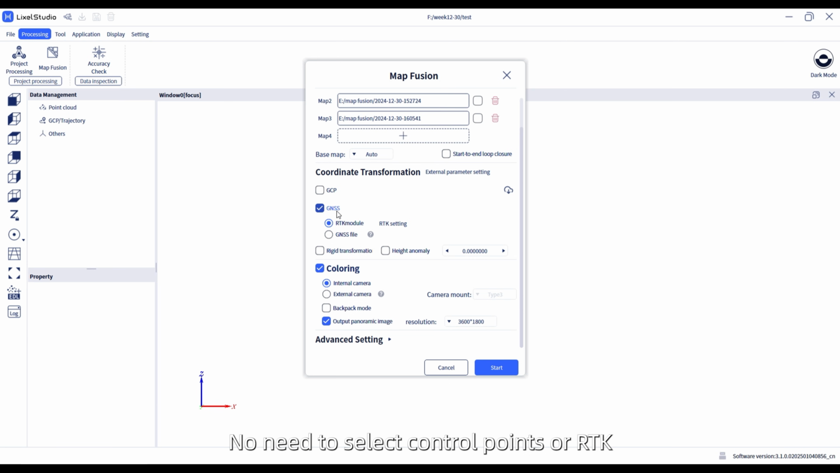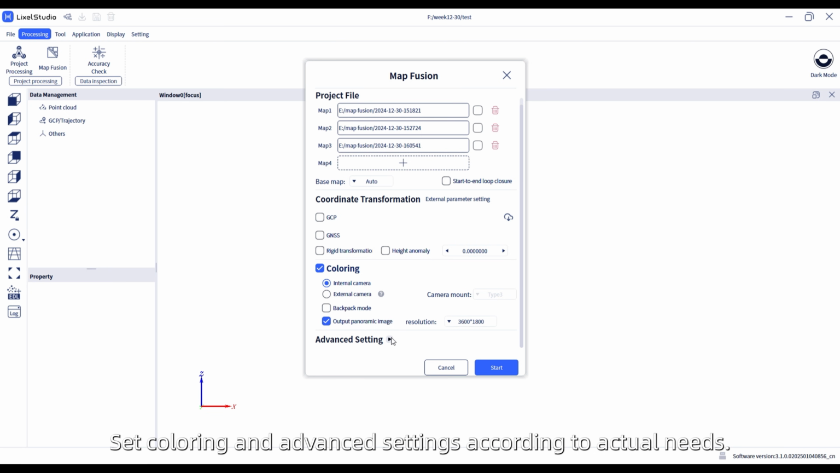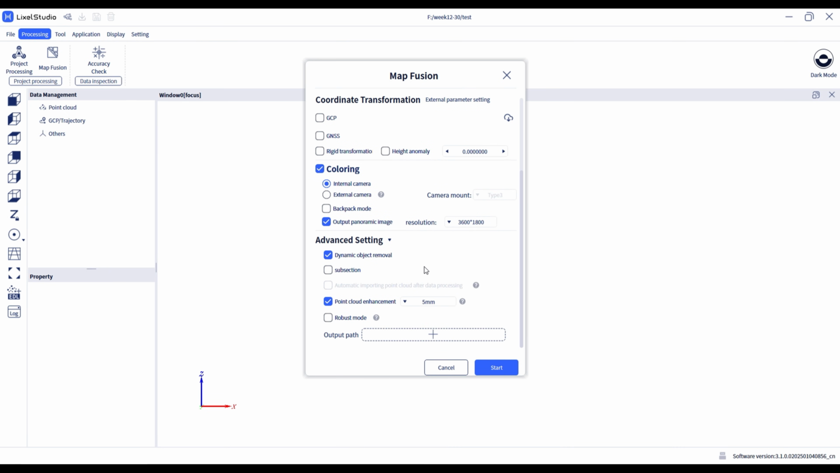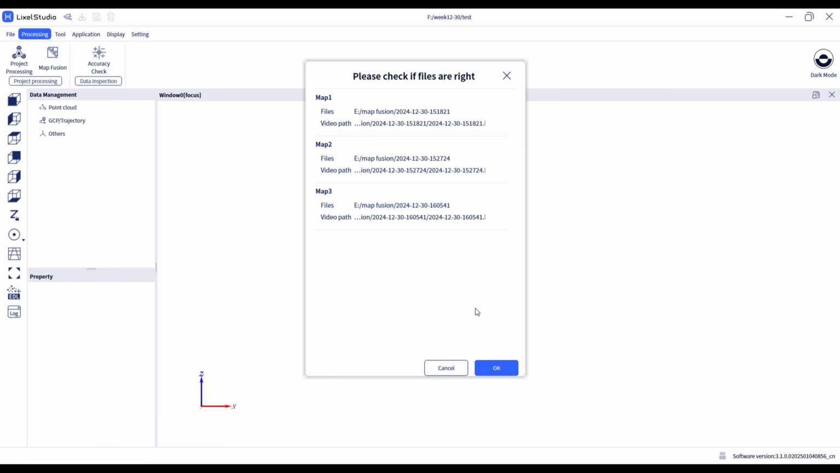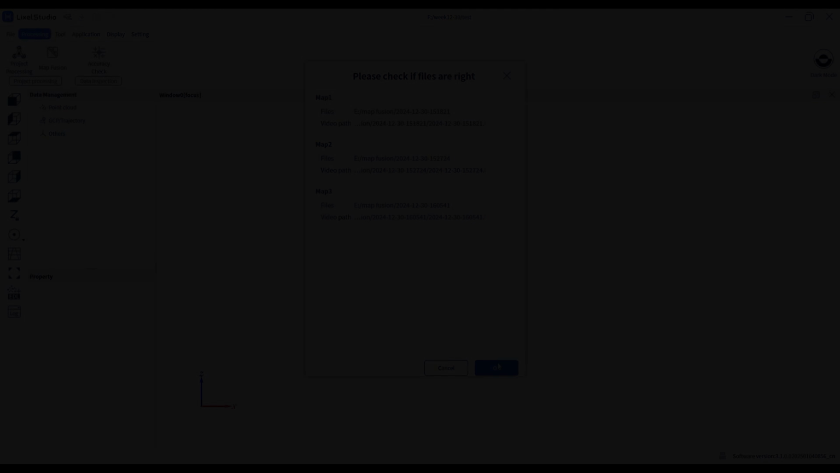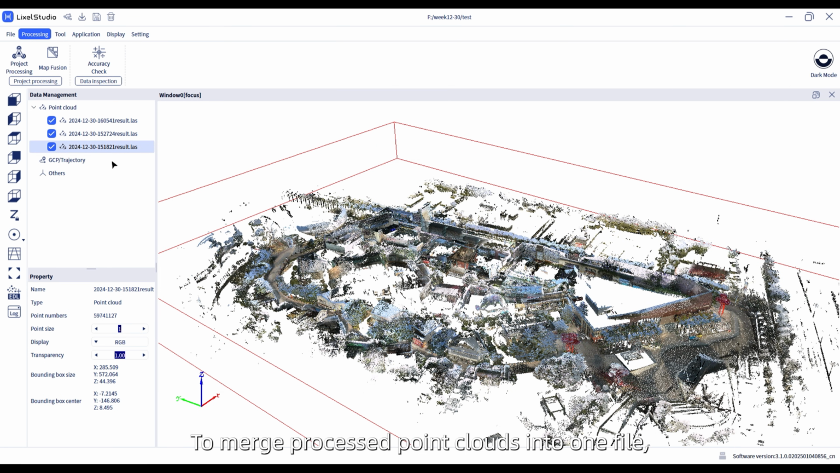No need to select control points or RTK if absolute coordinates aren't required. Set coloring and advanced settings according to actual needs. Click Start. Map Fusion will proceed after confirming all projects are correct. To merge processed point clouds into one file, you can select the point clouds and click Merge.